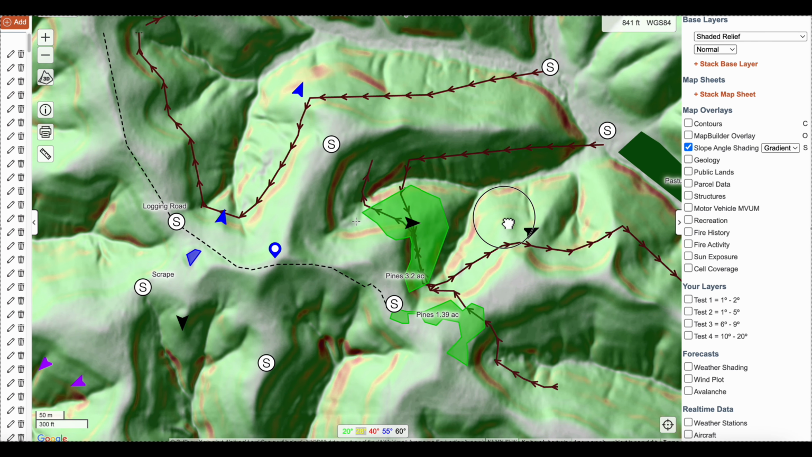Because what I'm trying to do is connect all these dots. If this scrape and this scrape are the two nice scrapes followed by a third, then I'm going to concentrate on this ridge right here. If this ridge comes into play, because I feel like a mature buck would want to bed in this area, particularly with these conifers in here. But I got to make sure of that.